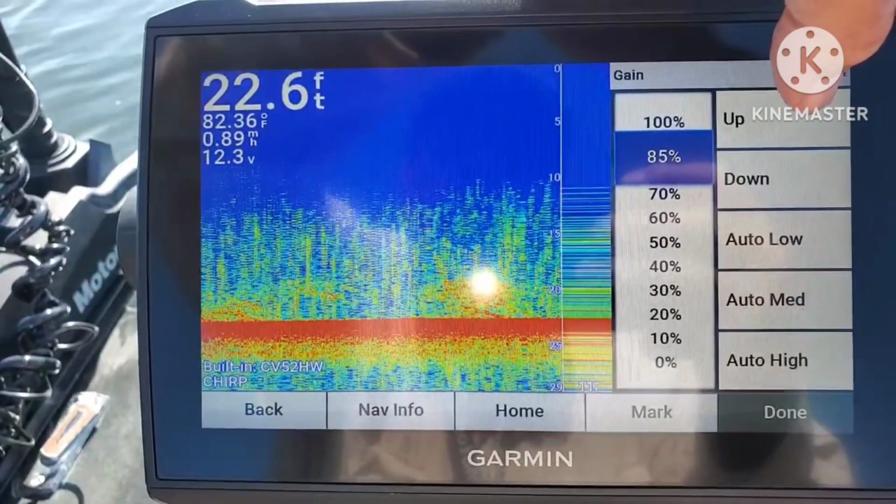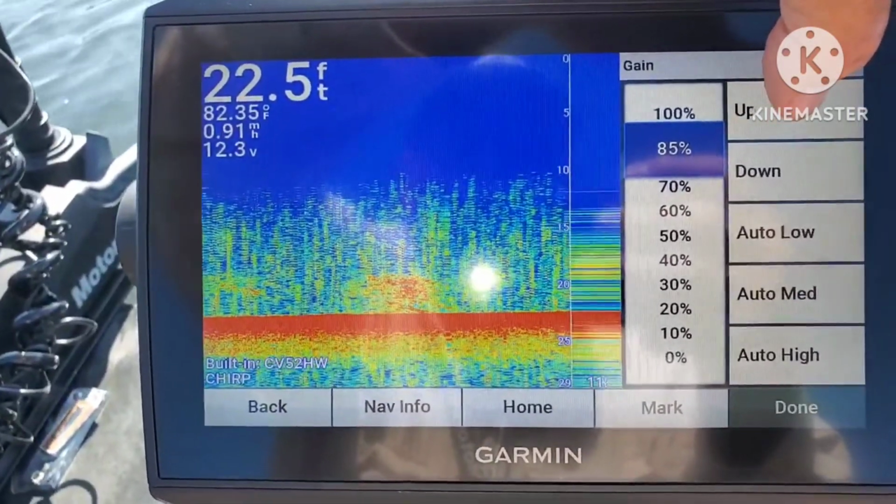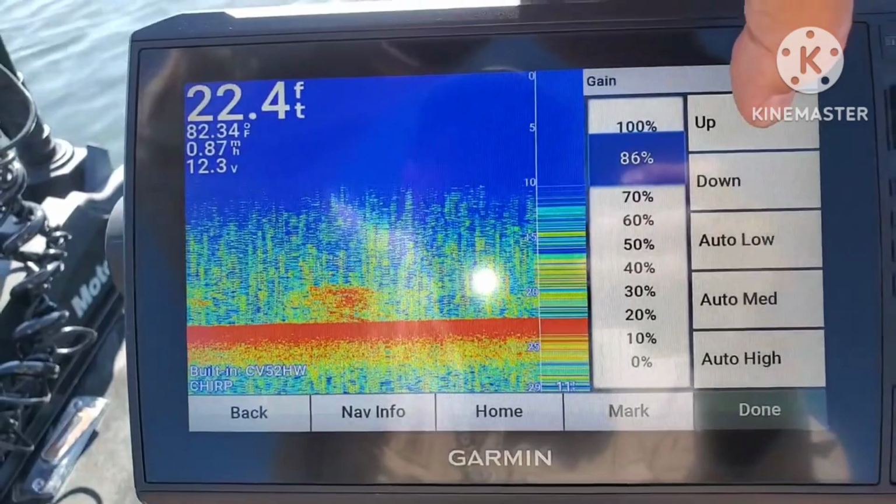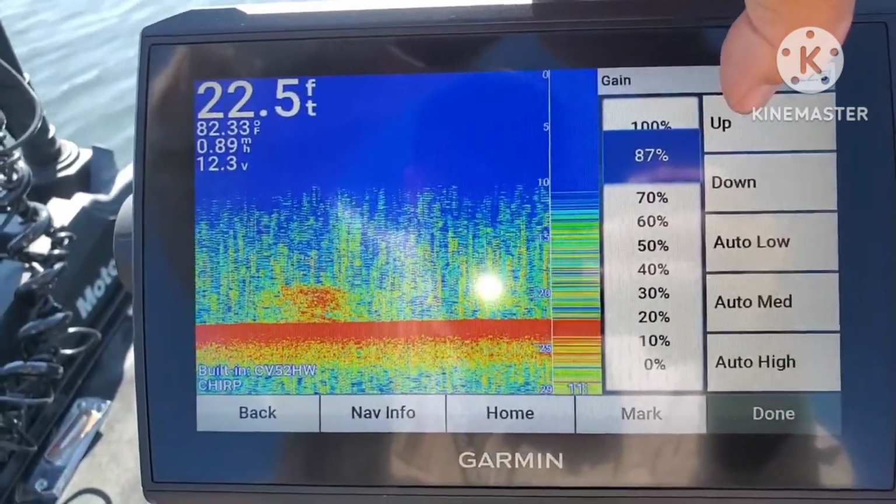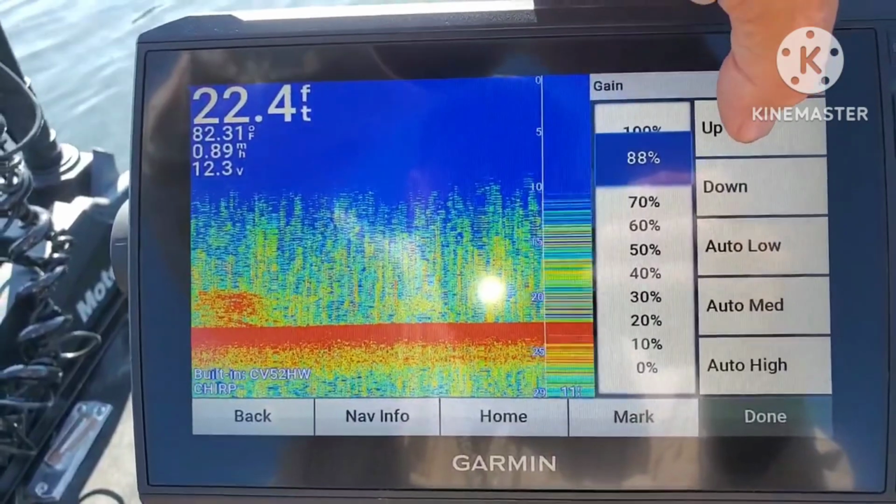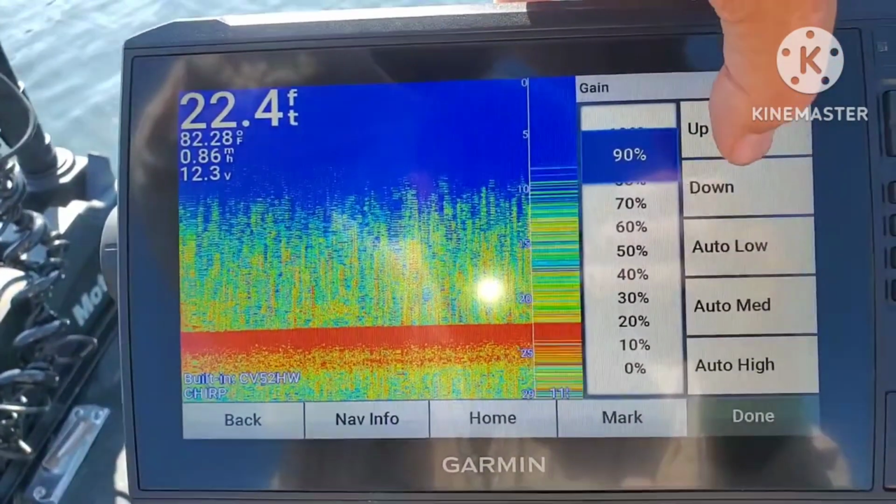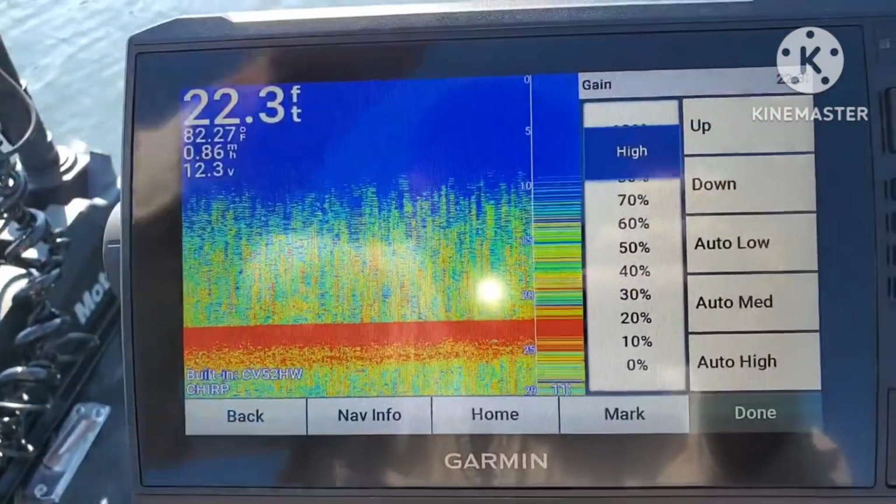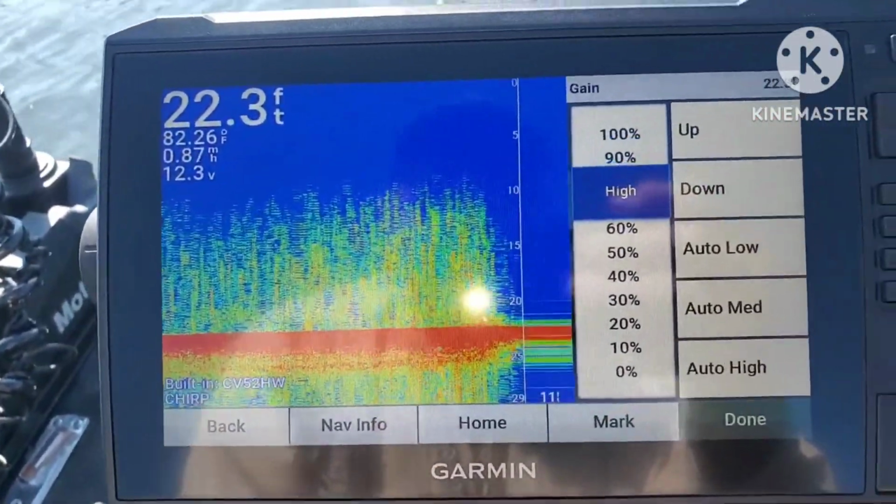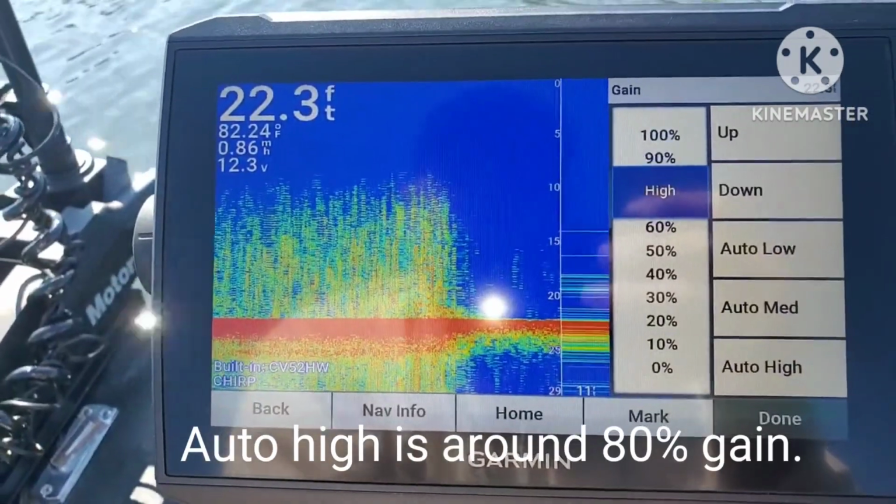It may be possible to use it this way, it's just not what I would like it to be. 86, 87, 88, 89, 90. Go back to auto high. And it clears up quite a bit.